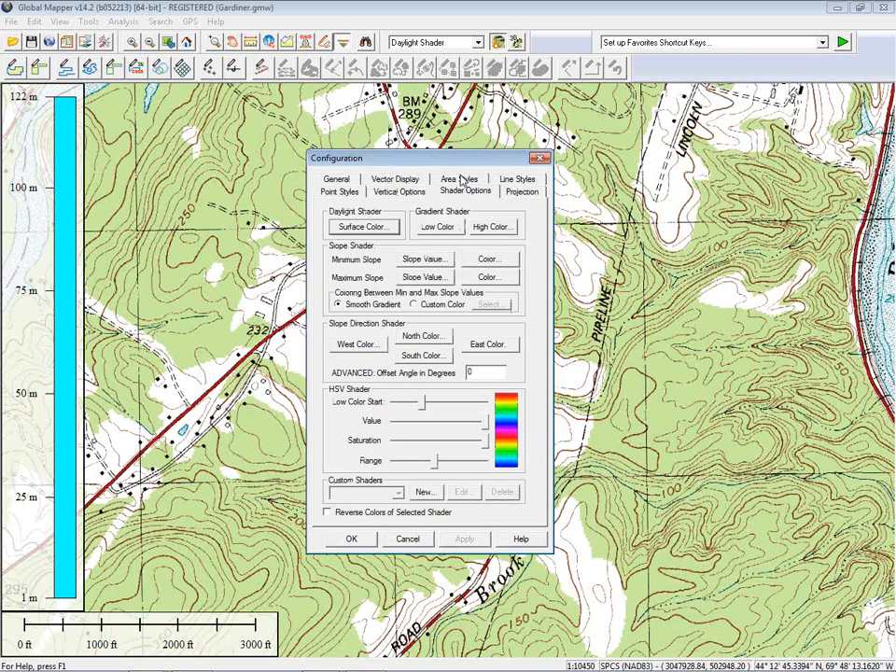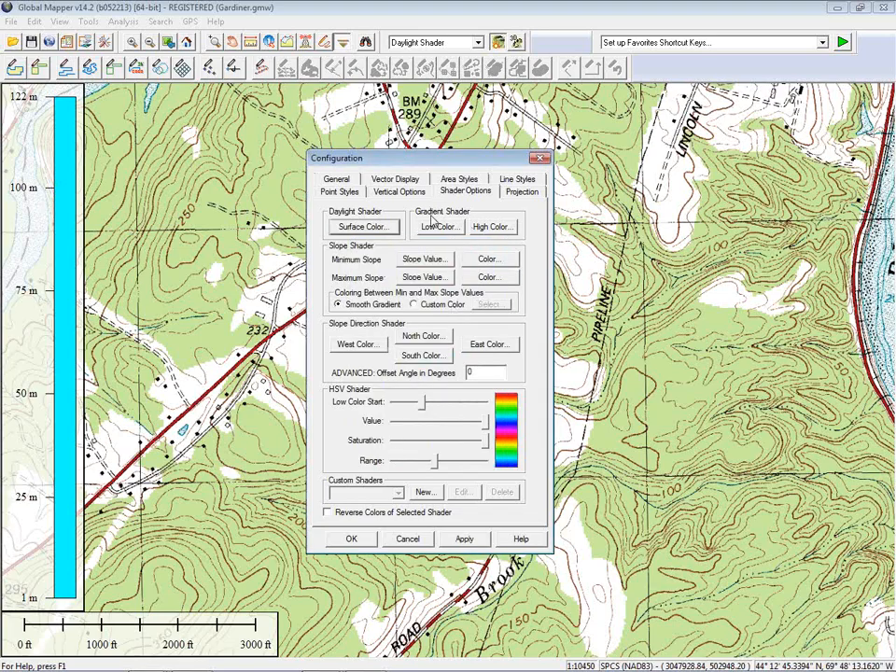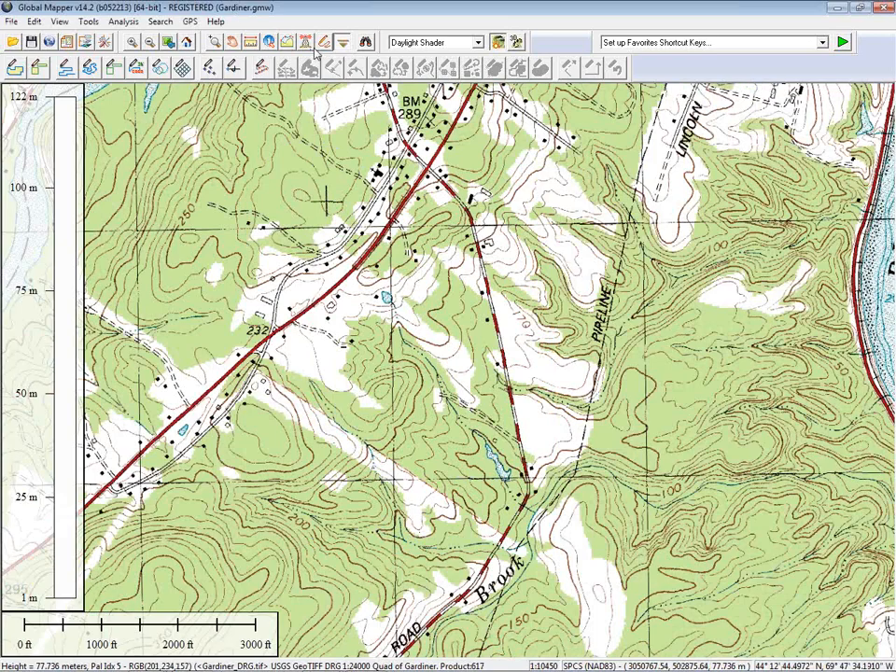Now, the shader options allow you to dictate the visual characteristics of any loaded elevation data. In my case, my daylight shader, as we can see from our legend, is a blue color. I want to change that to a white color. There are other options for determining the visual characteristics of loaded elevation data. You can change the gradient shader. You can even create your own shader pattern with your own custom colors if necessary. But in my case, I just changed the surface color for my daylight shader to white.